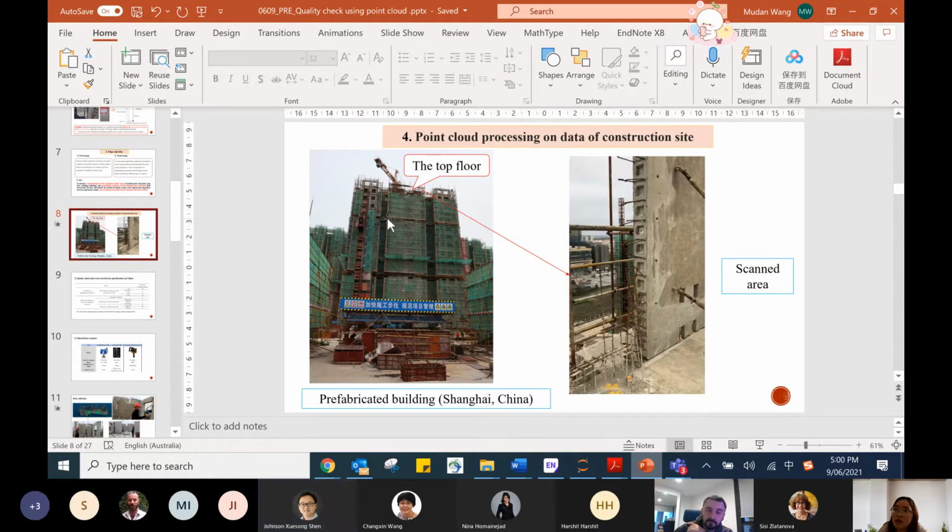Yes. And what I'm suggesting is that the actual construction site, with the formwork, braces, and even scaffolds, can be very, very noisy. But you don't care about those noisy points, or even the rebar. You should try to get rid of them.